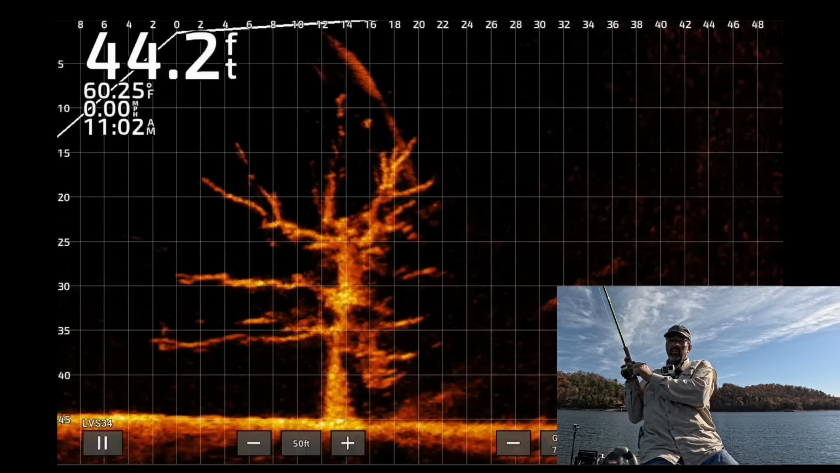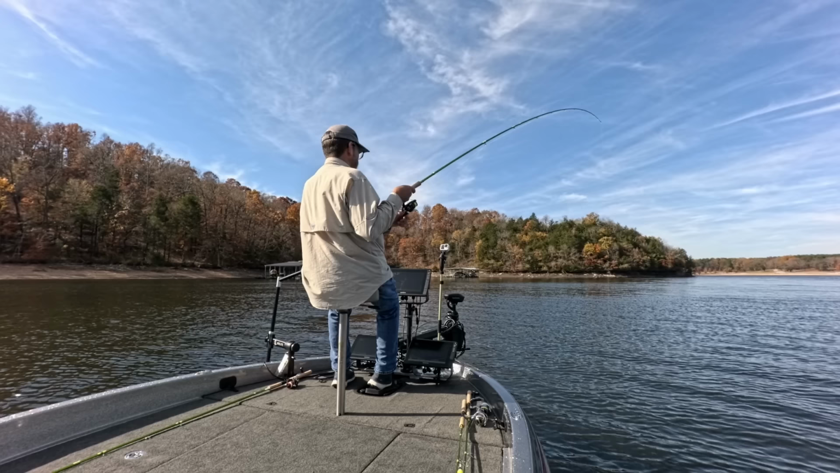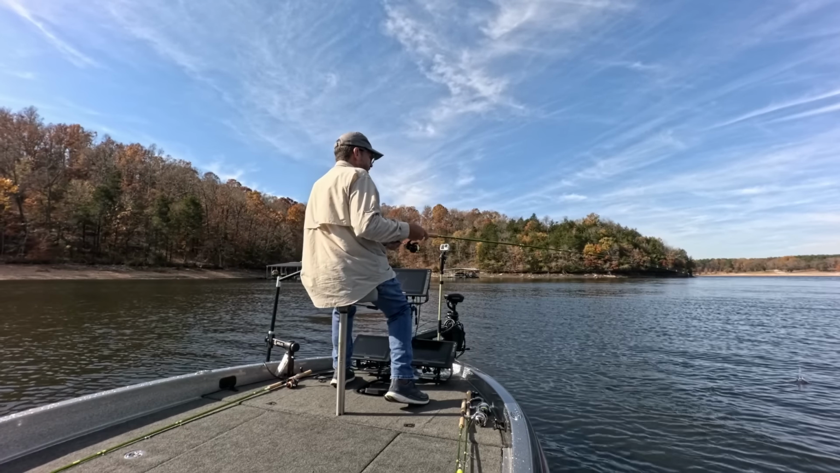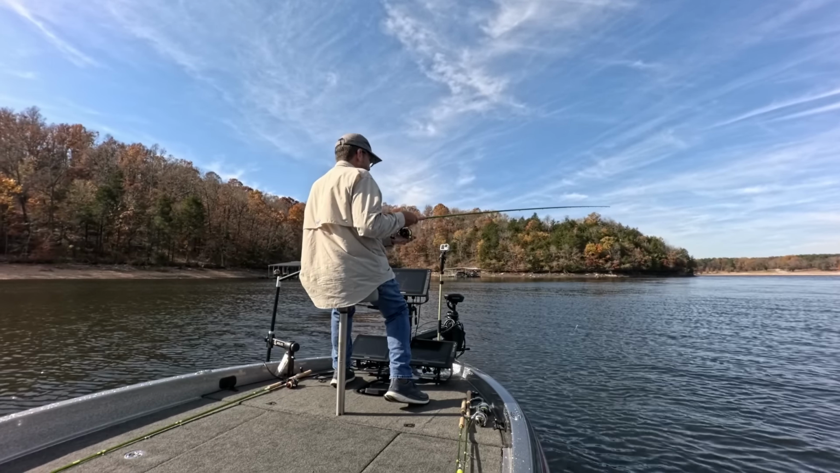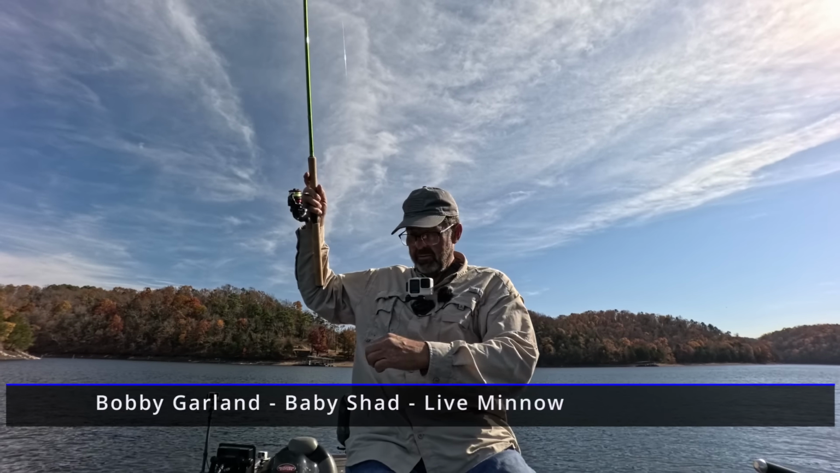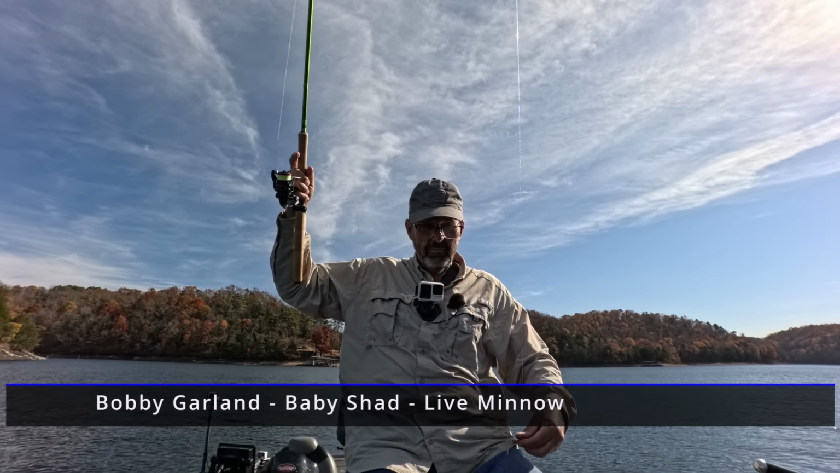Got one. I don't know what it is, but I got one. Bass. Okay. Saw something in the tree. Wondering what it was, and now I know.